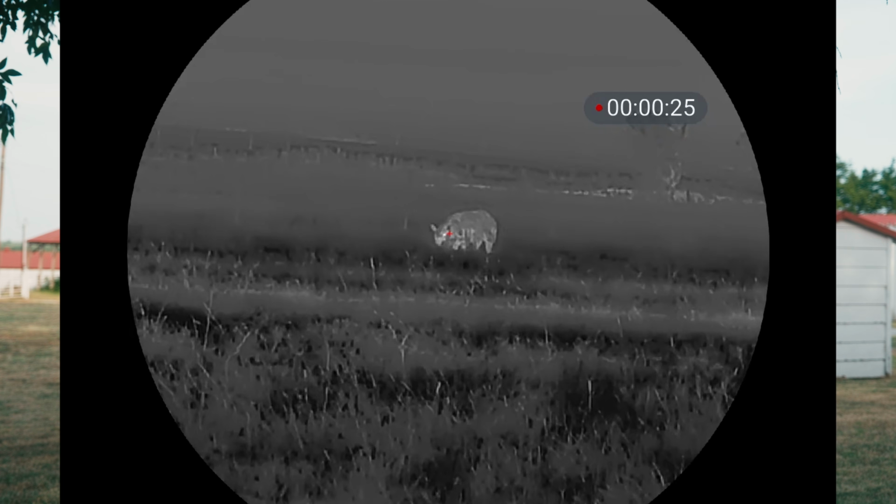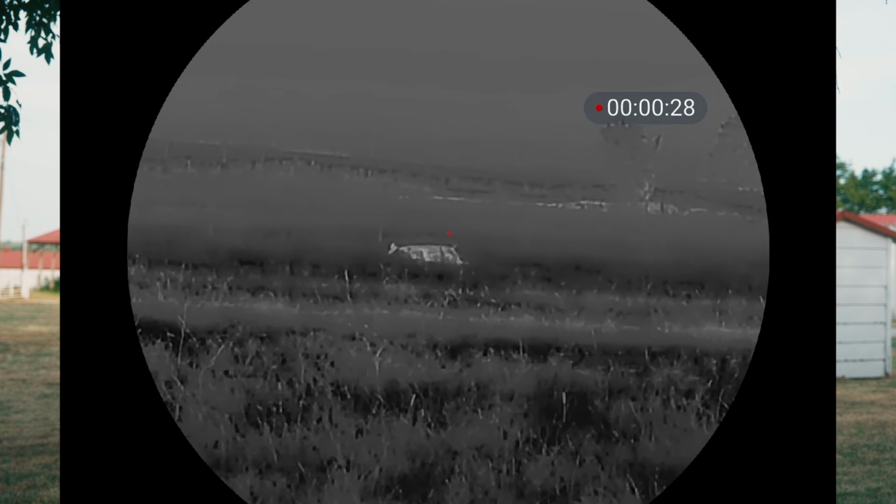We all took the shots. Dropped mine, absolute tank of a pig. You know, I've never shot a pig with thermal. I've never shot a pig in general. So I wasn't super sure how big it was. Walked up on it, the thing was massive.